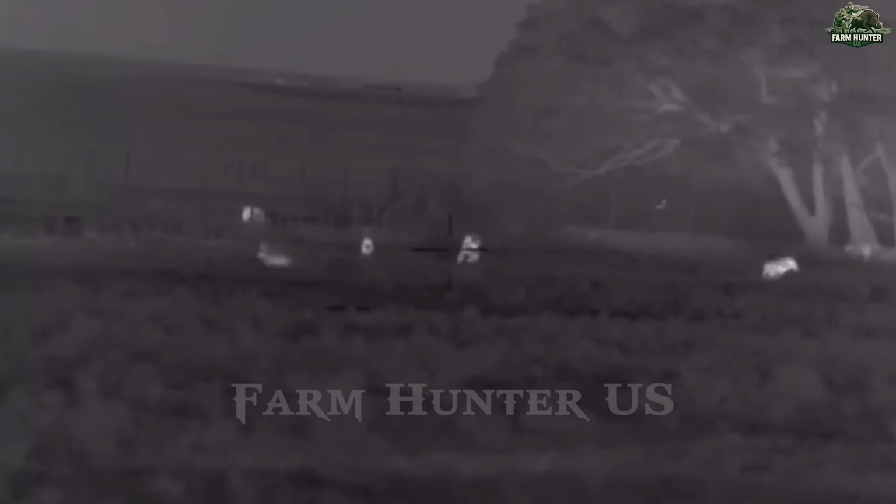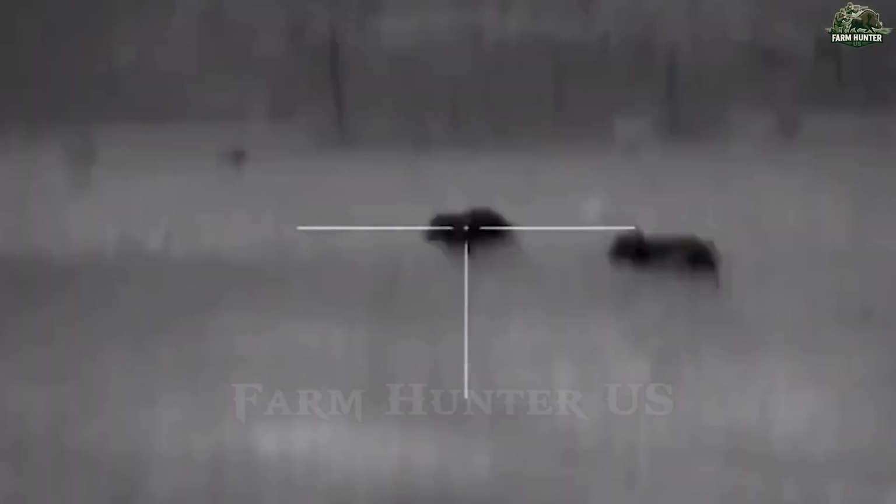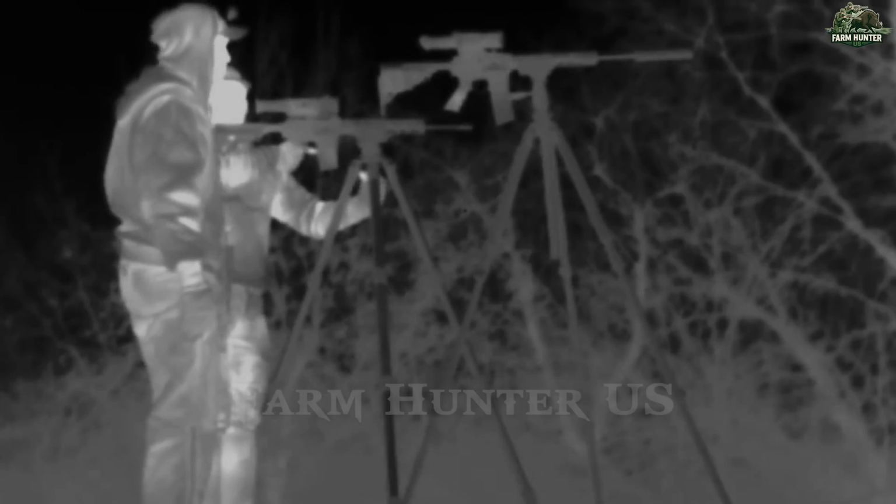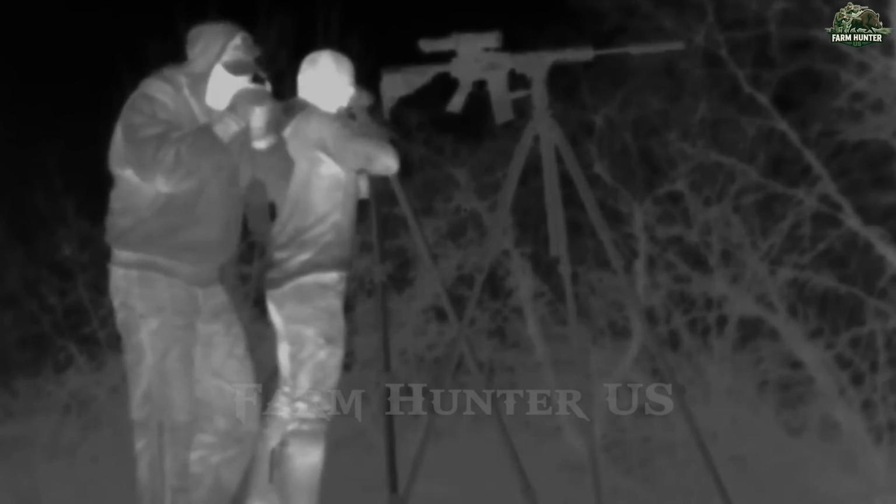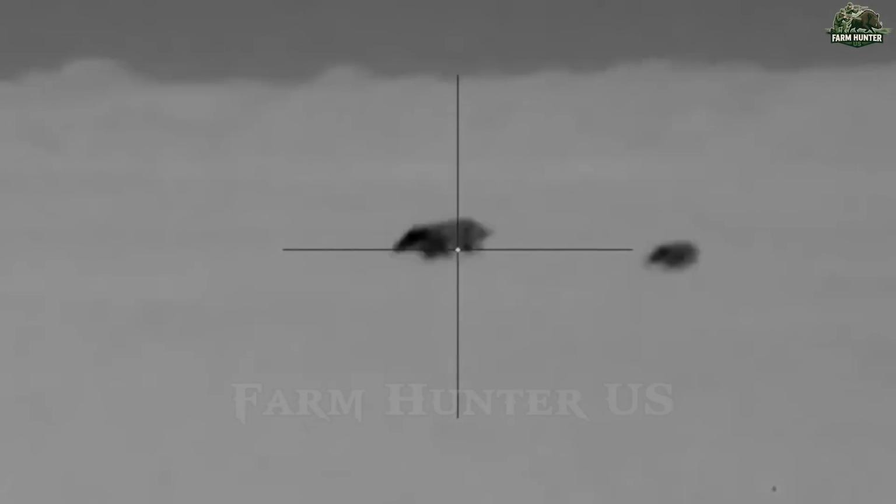When the dust finally settled, the field was littered with the silhouettes of the fallen. It was a sobering sight, yet necessary. These creatures, while impressive in resilience, had crossed the line, invading human territory, destroying food supplies, and threatening ecosystems.